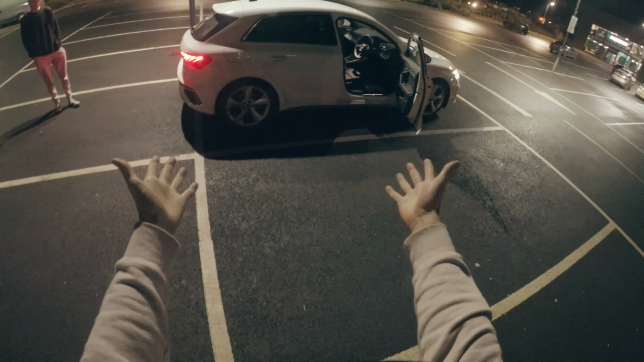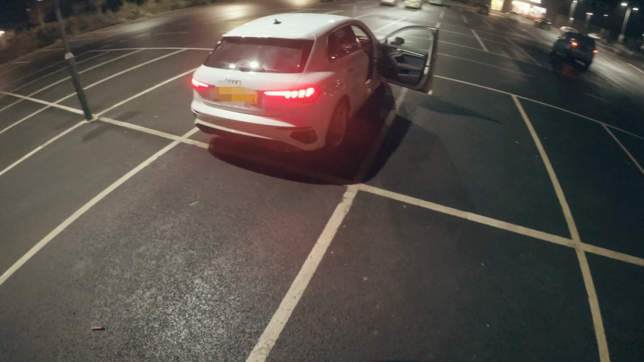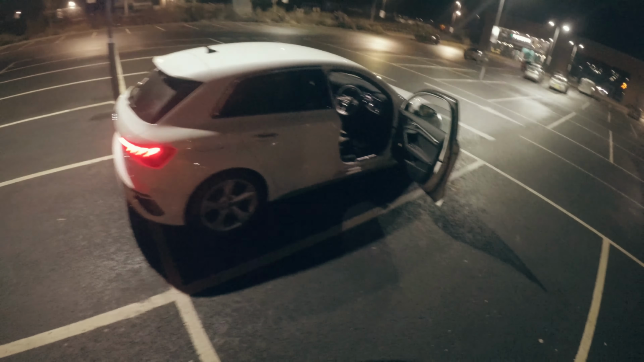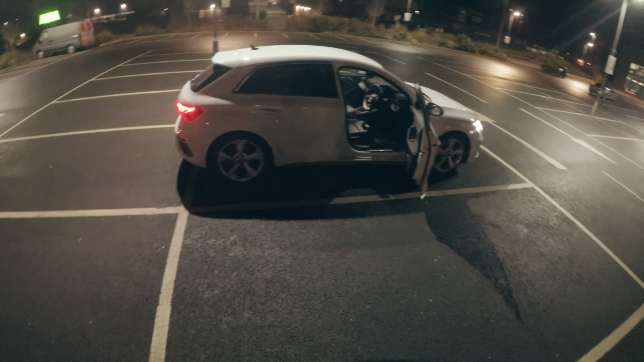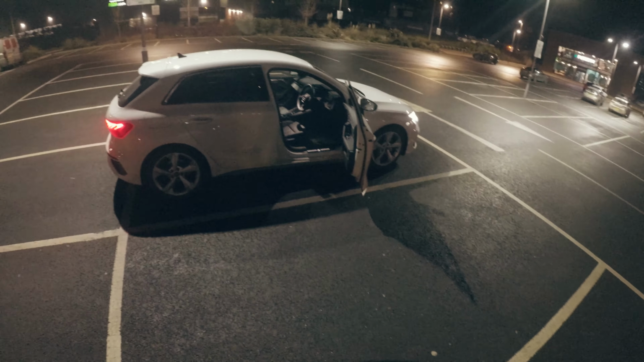Today's video is actually going to be a POV drive in this Audi A3 S-Line. It is a 72 plate, so it's literally brand new, and when I got it, it had about 90 to 100 miles on it. I've done about 18,000 miles now, so I've driven it a lot, but I thought let's do a nice little nighttime POV drive in it, take it through the sport mode, everything like that, and give my opinion on how it performs.